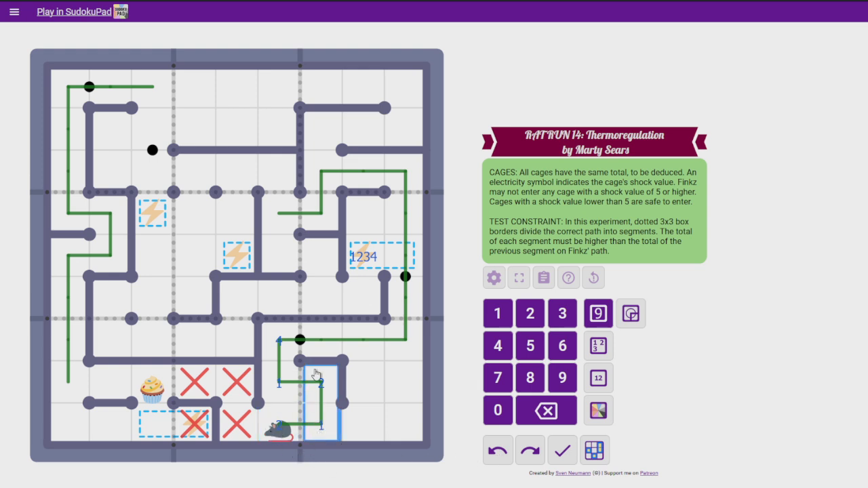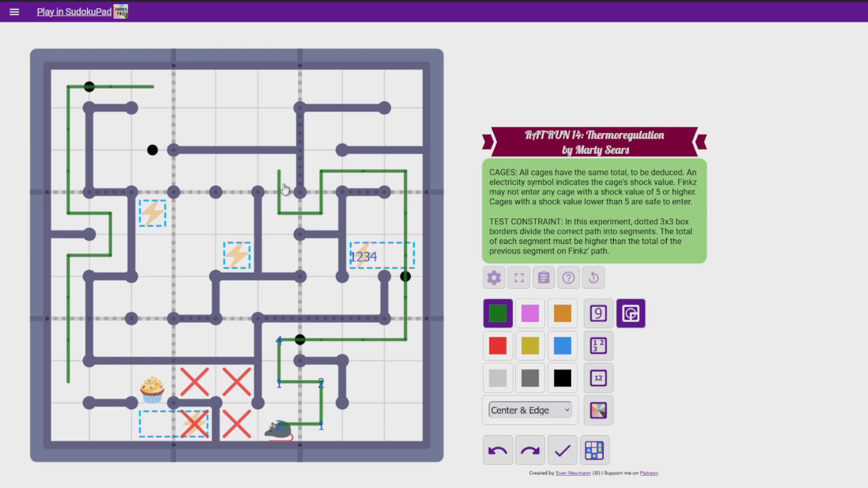Because then this would be 2, 3, 5, 6, 7, 8, 9. And then this couldn't go up, because this would be forced to be 10. So this would have to go down. 10, 11, 12, 13. Yeah, that works, dude. That works, which makes me scared, because it makes me think that the path is going to be that convoluted.